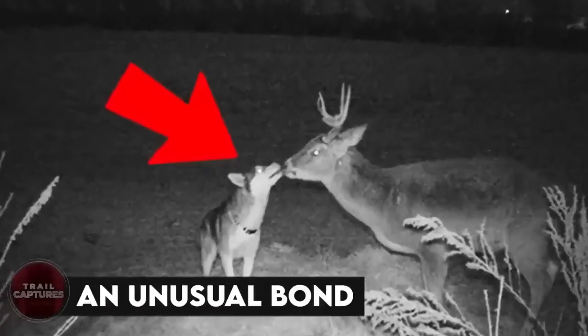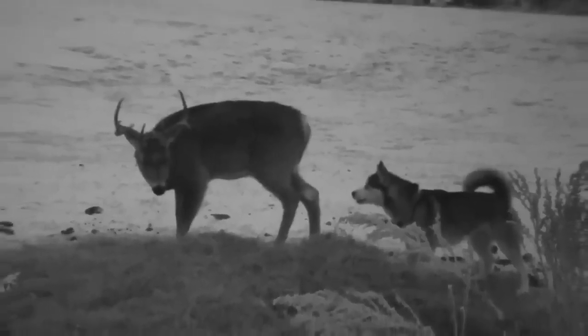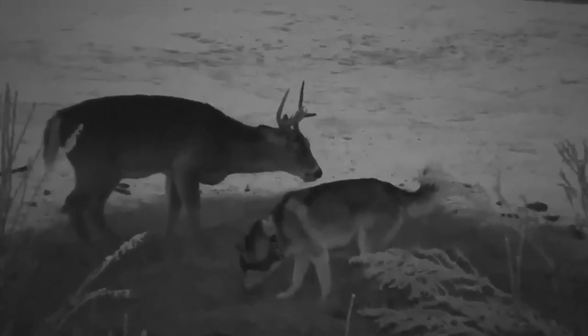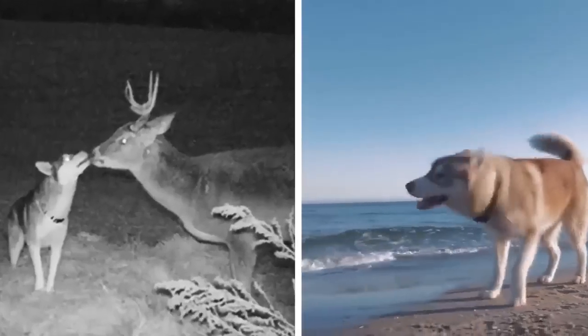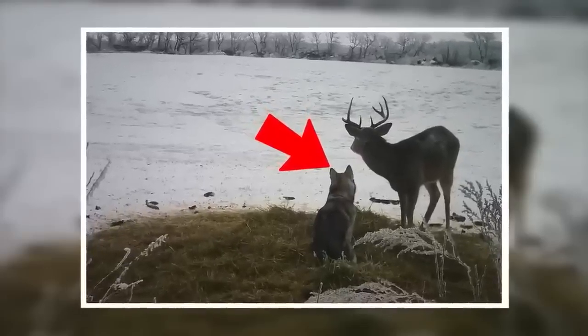An unusual bond. A husky and a buck, not two creatures you'd find being so lovey-dovey, but this trail cam showed how anything is possible, and how we might never know what exactly is going on in the wild. This dog apparently used to run away from her home just to be with the deer and spend some quality time together.